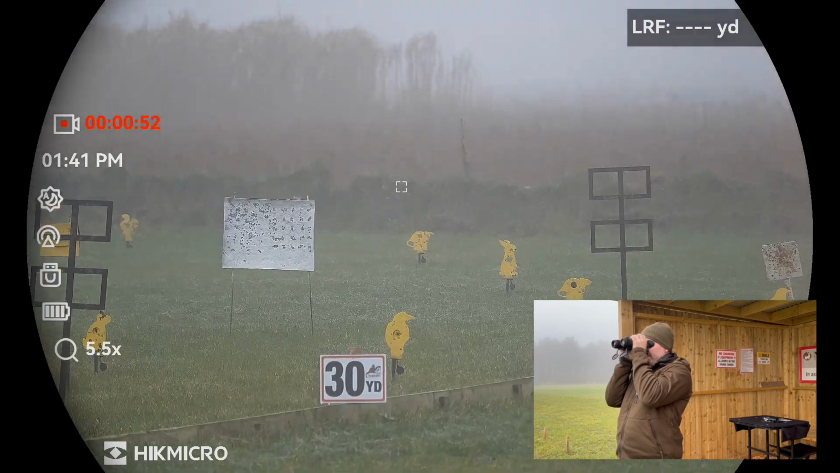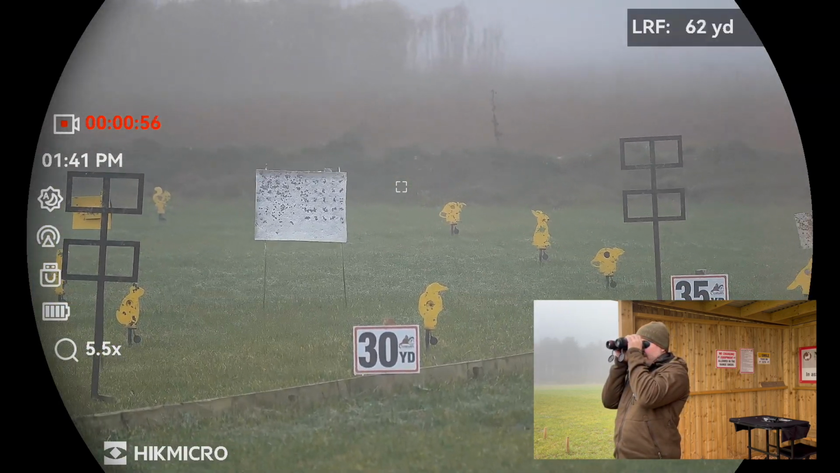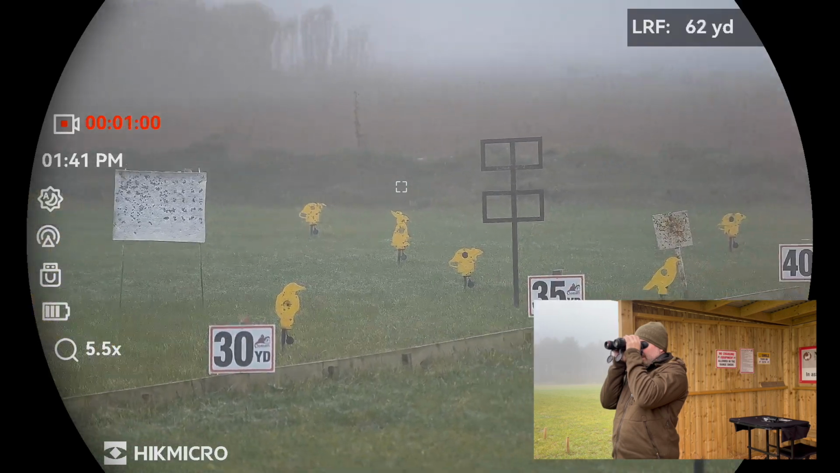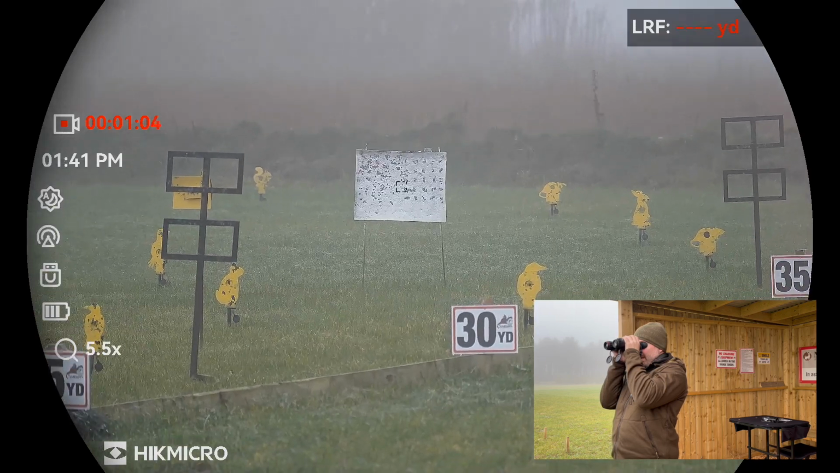Now, just to let you all see the rangefinding capabilities. 61, 62 yards, which is where the bund is at the back of the range.